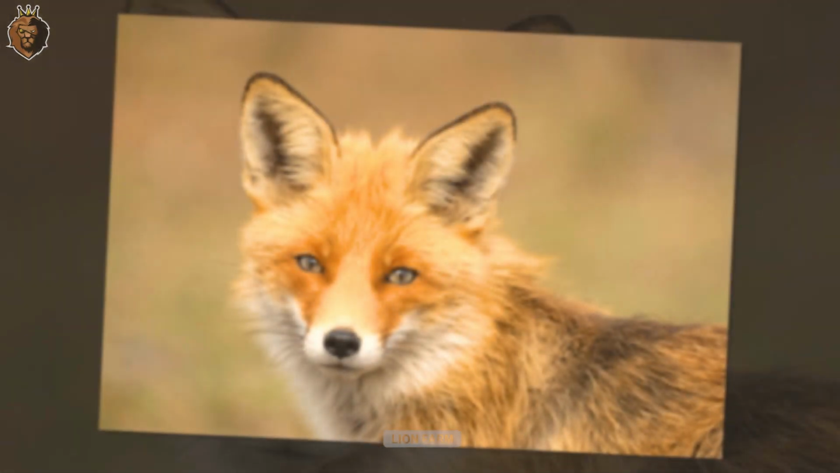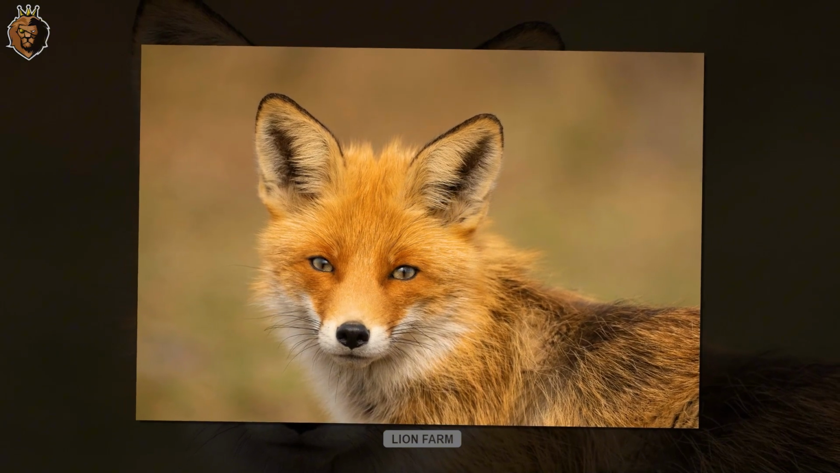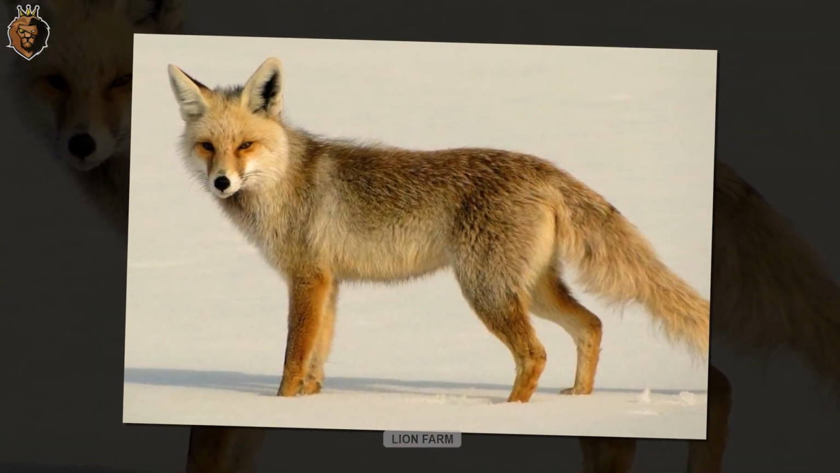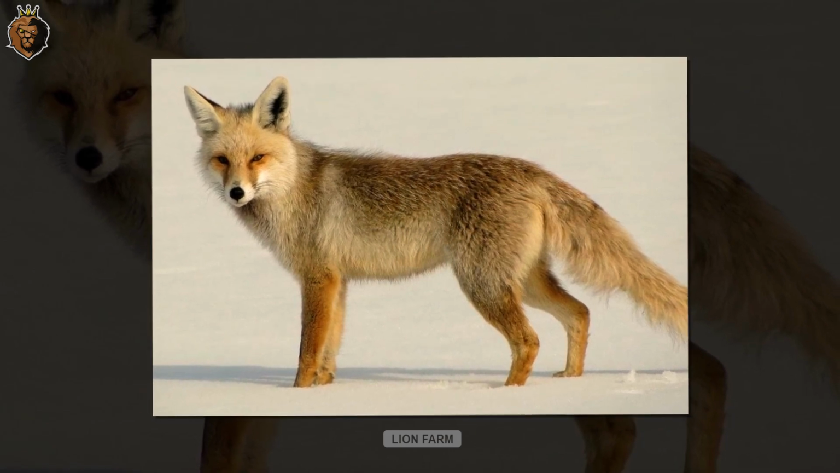Overall, while red foxes are intelligent and highly adaptable predators, their introduction to a new environment without natural predators can have devastating consequences for ecosystems and local economies. Australia remains the most severely impacted country by this invasive species, and the fight against red foxes continues to be a major challenge for conservationists and farmers.